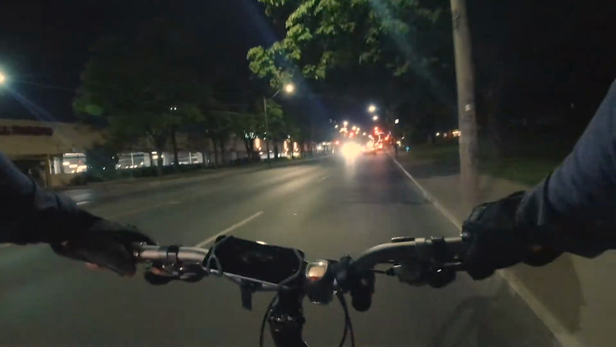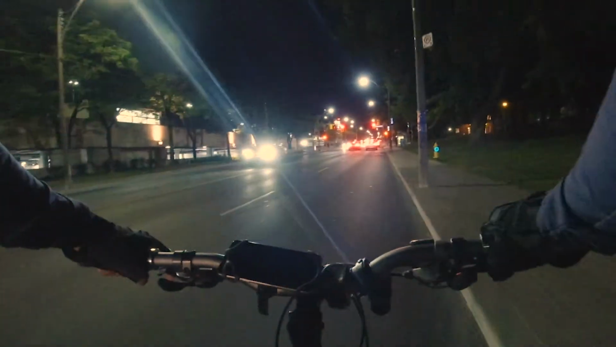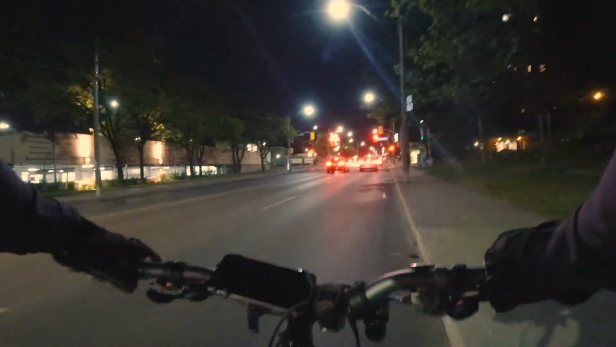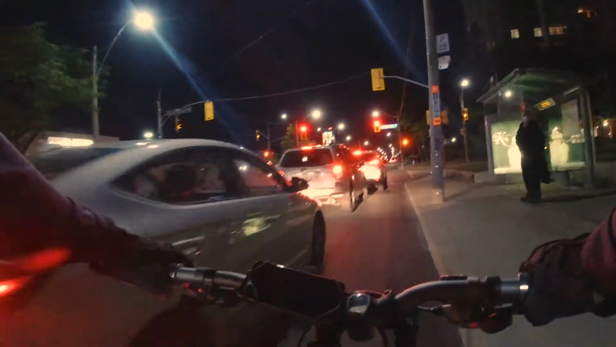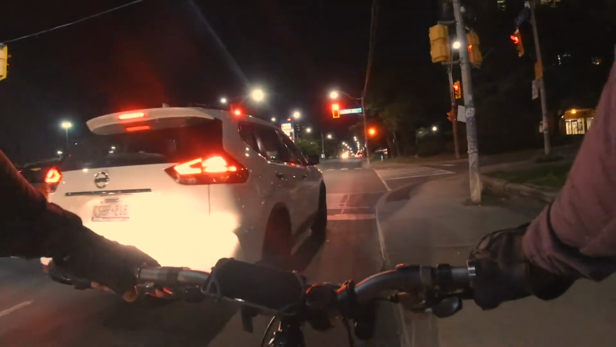You can see that people are camping to my right because people lost their houses and apartments due to the current situation. Very sad to see in a super North American city like Toronto. But here we go.